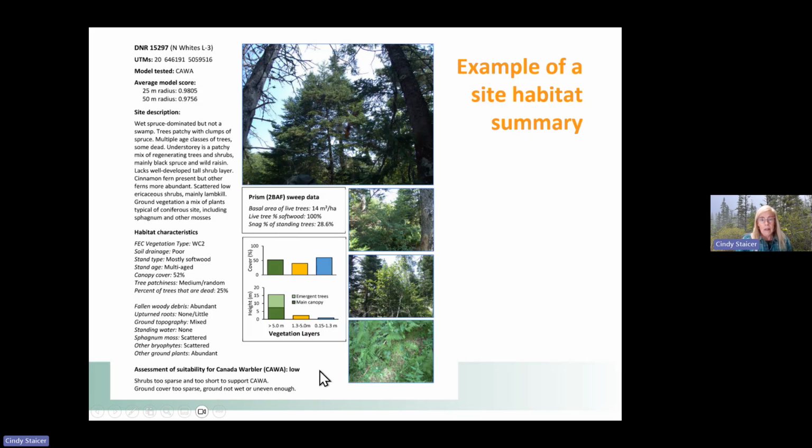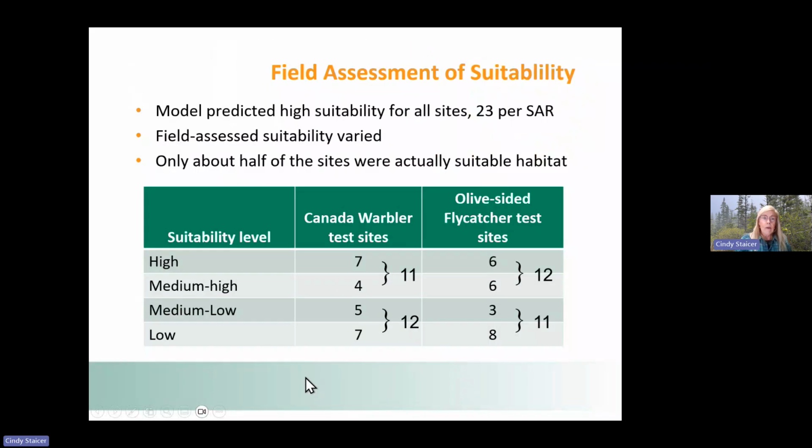So in this case, it was a model site for Canada warbler. The model predicted score was very, very high, 0.9805, but the suitability was actually low.